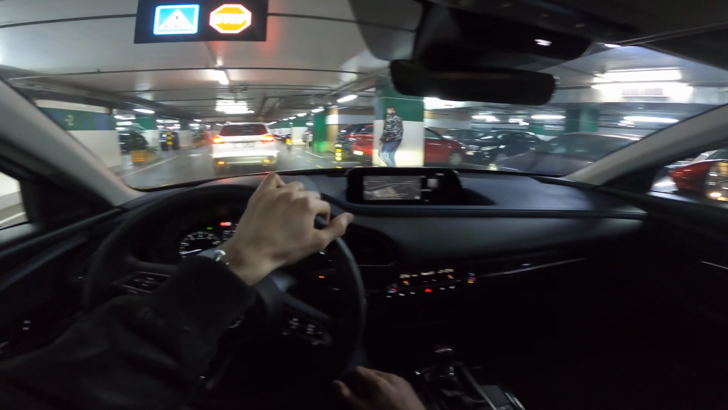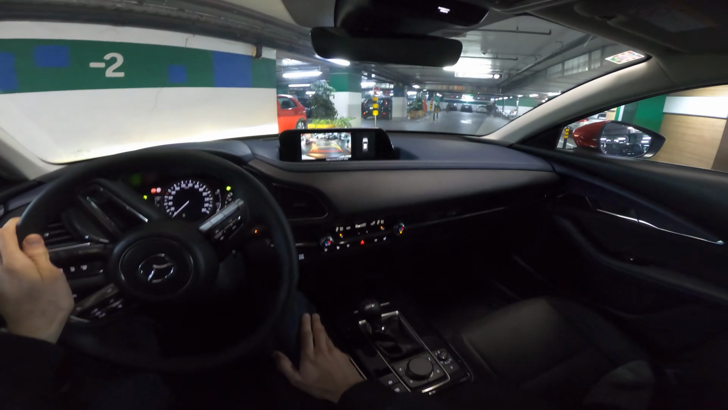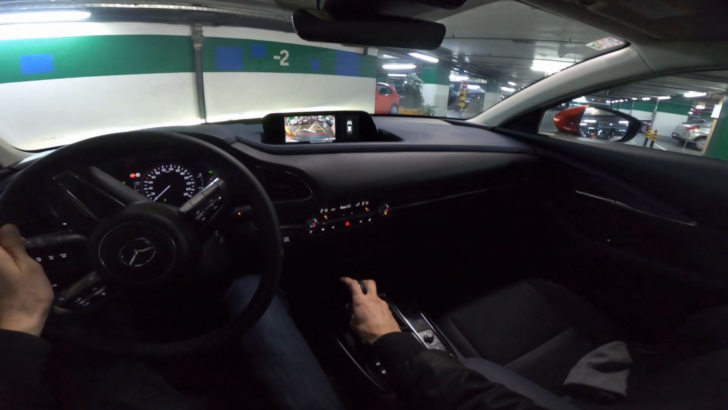So here's a parking spot, a little challenging, but I'm sure we can make it. So I'm going to turn my hazards on, as people are passing by. Back in camera. Check your mirrors.